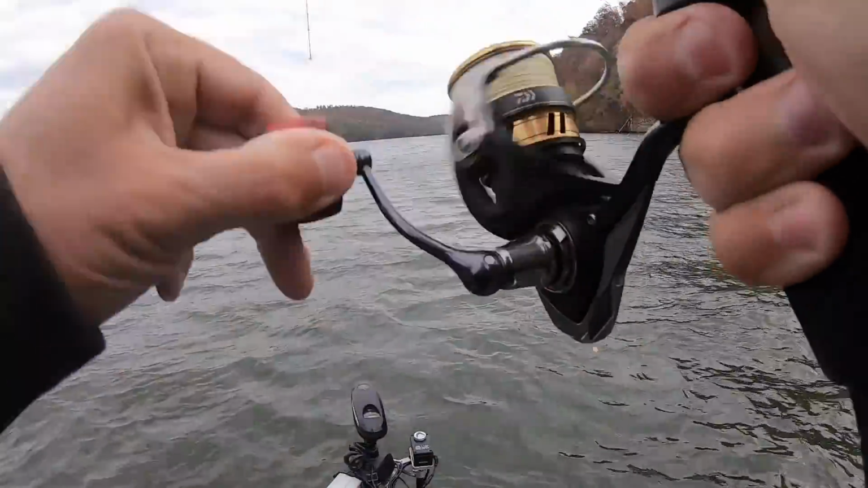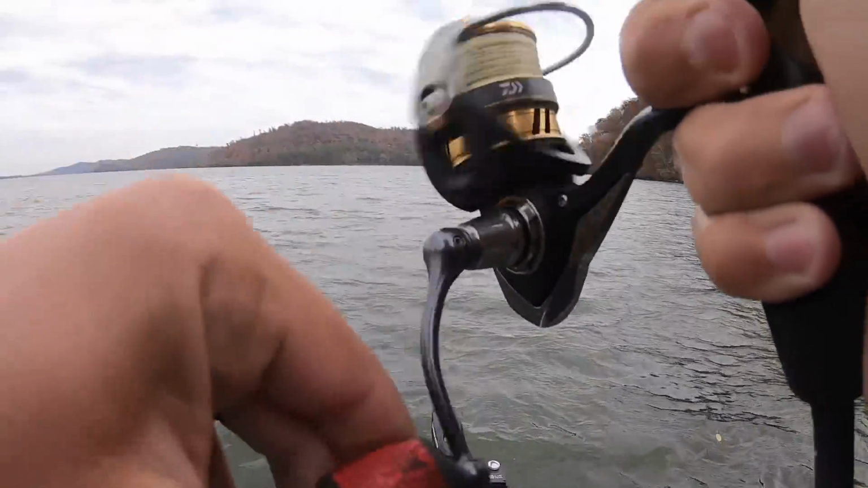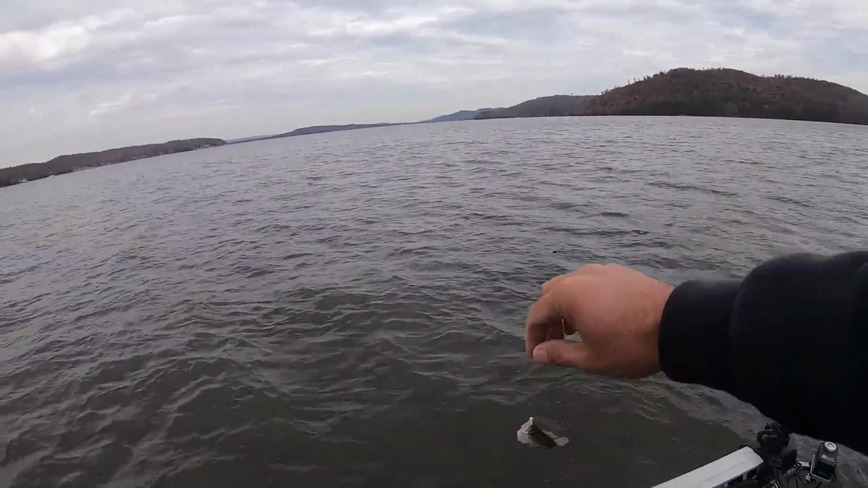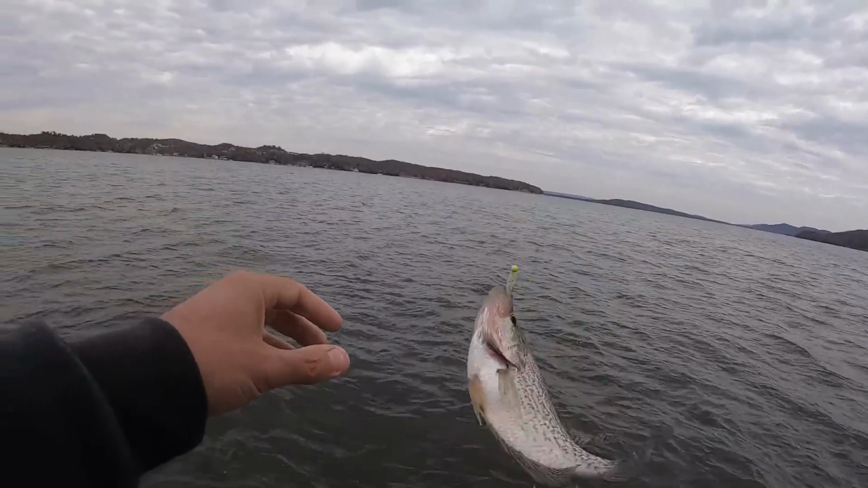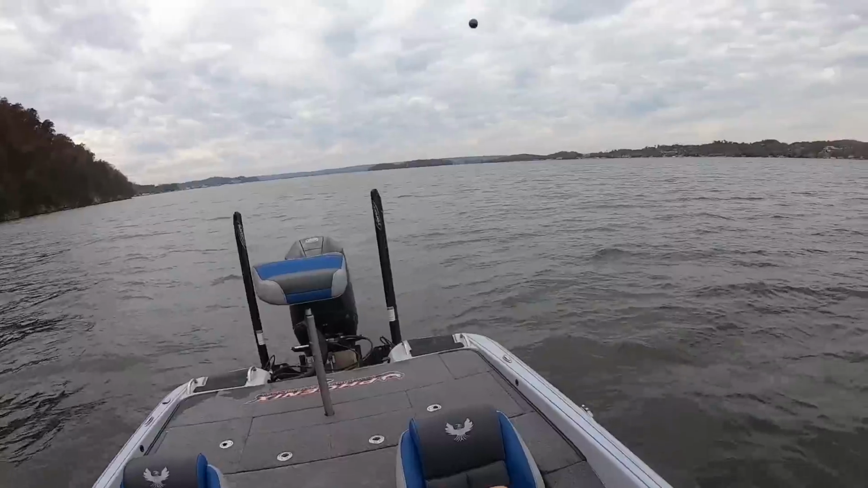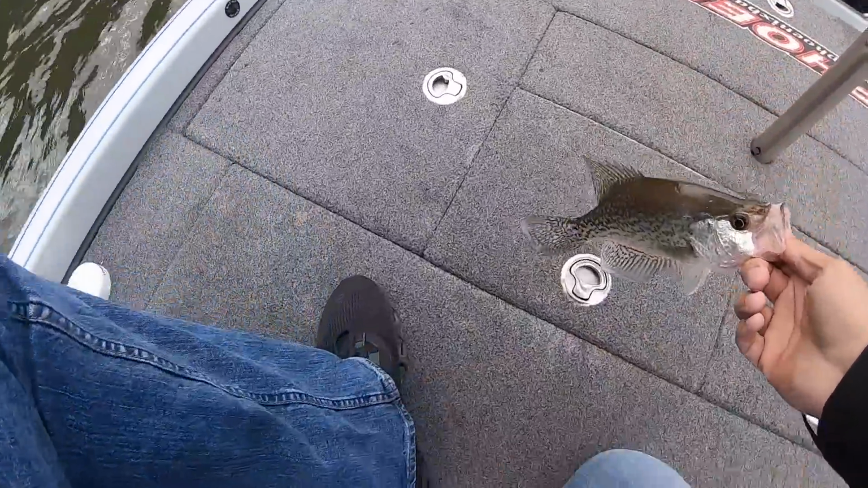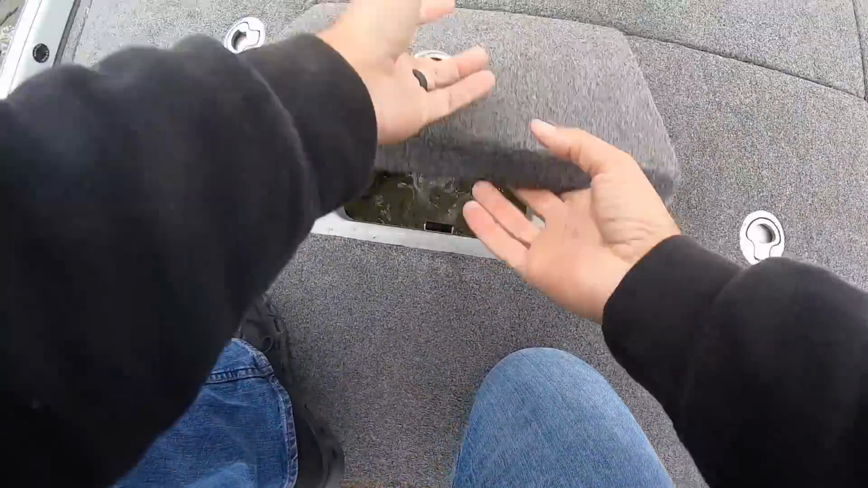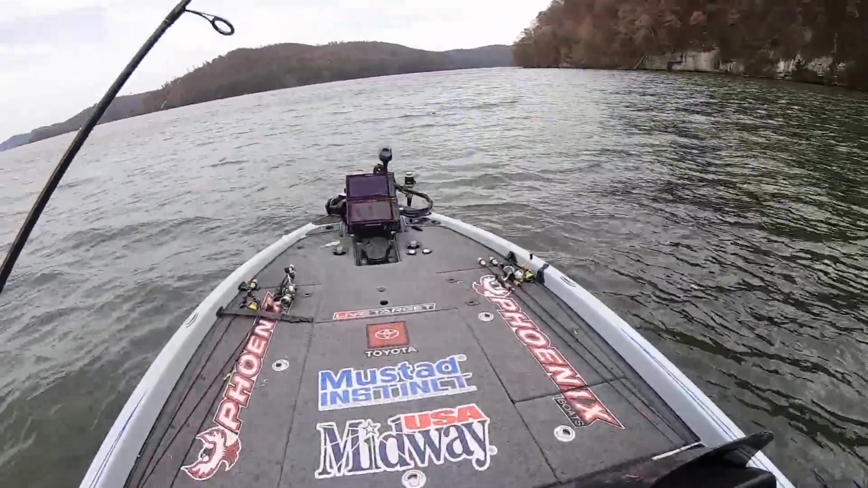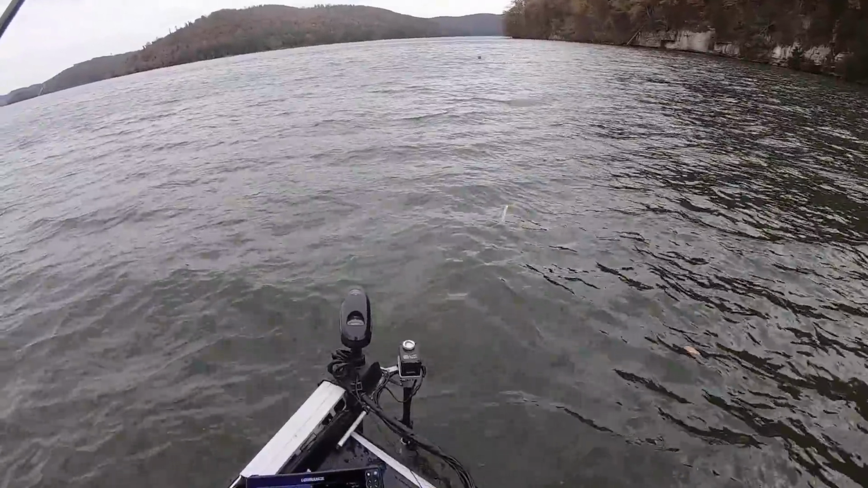There he is. That one thumped the fire out of it. It was a hard hit. Oh. It's a little bit better one. We'll keep that one. Decent fish. I've had to put more weight than I usually use, just because there's so much wind and current today. I'm just trying to get it down there to them. I'm fishing about